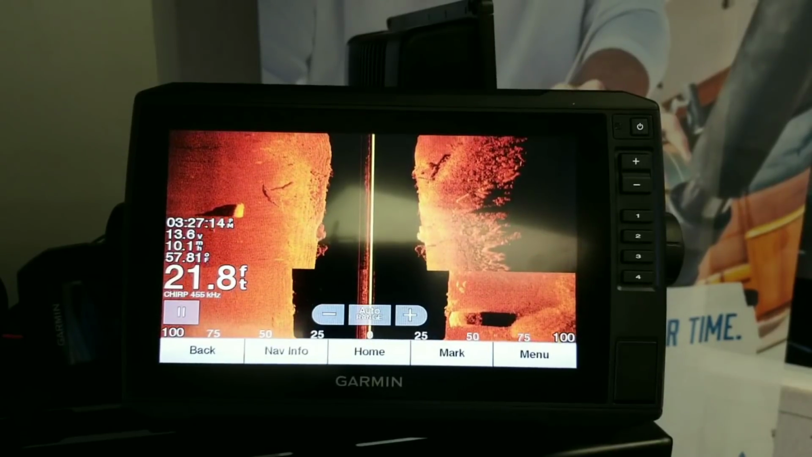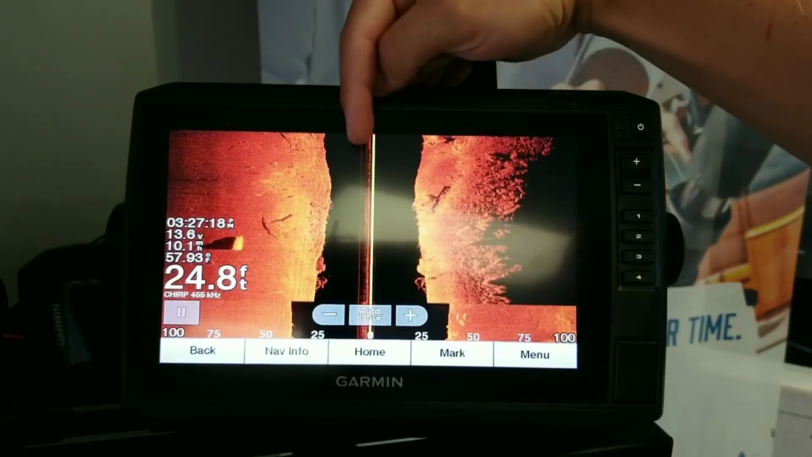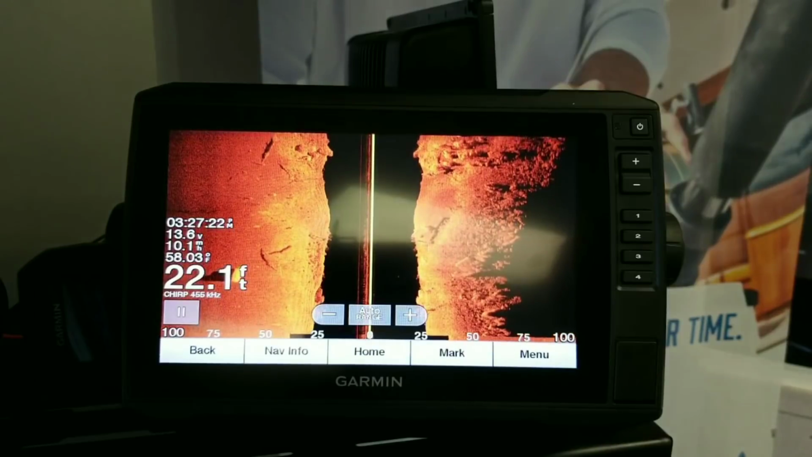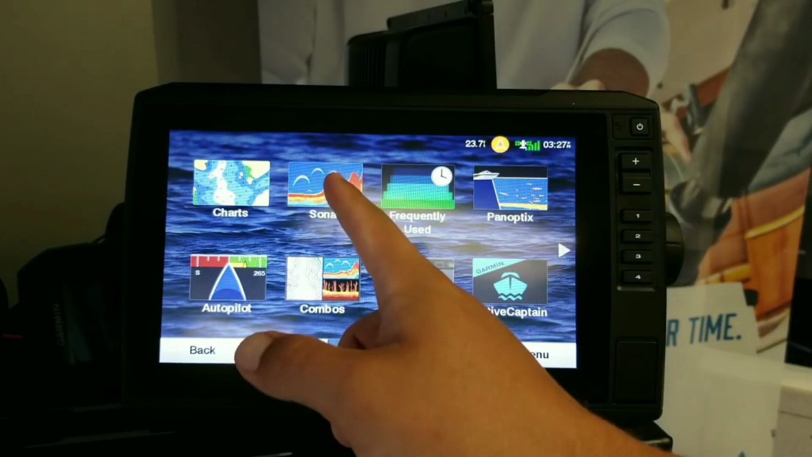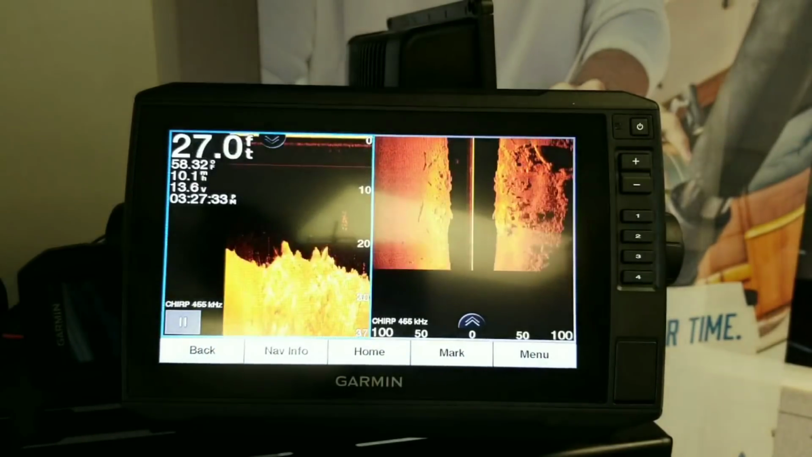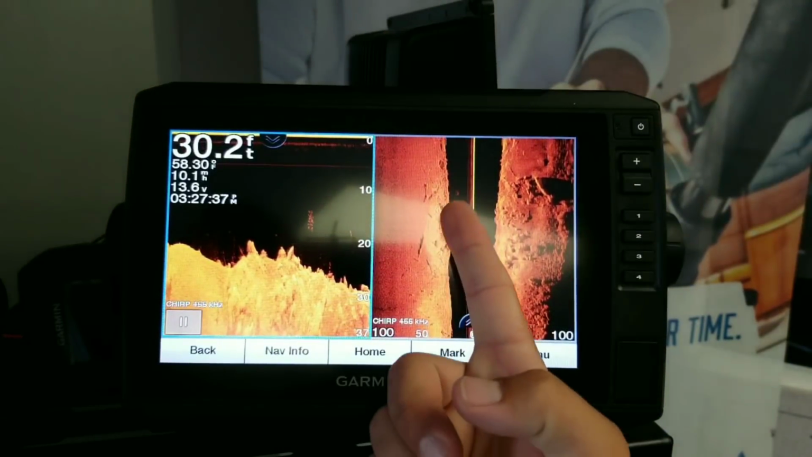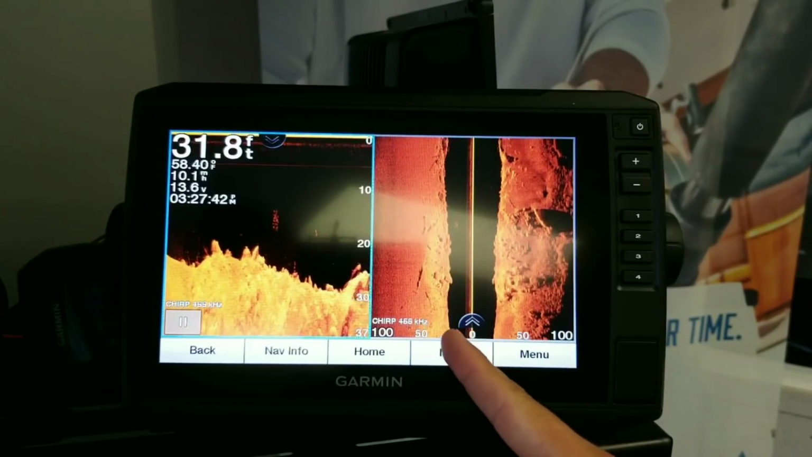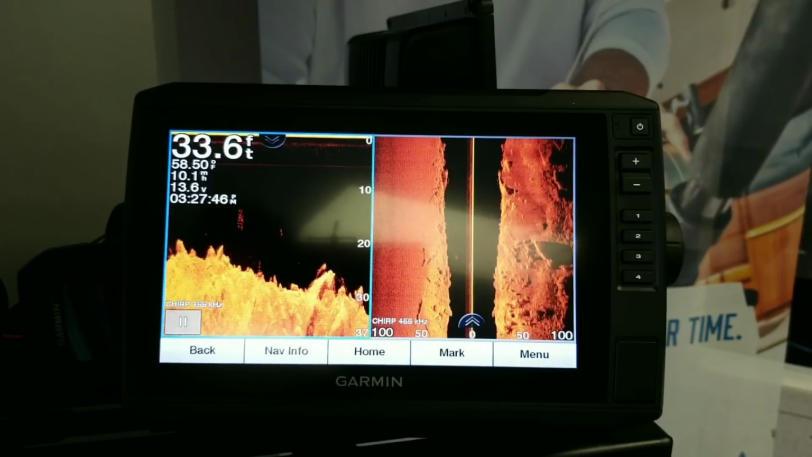Now, I can use all of these in conjunction to give me a real clear picture, because right here, what's directly under the boat? I have no idea. It's not what it's made for. It's made to see out. So let's take a look at them together. We're going to come to our sonar, and we're going to come to clear view and side view. So I see a school of fish right here, and now I'll mark that school of fish is right here. It is on the left-hand side of my boat. Judging from the distance, it was about 20 feet off.